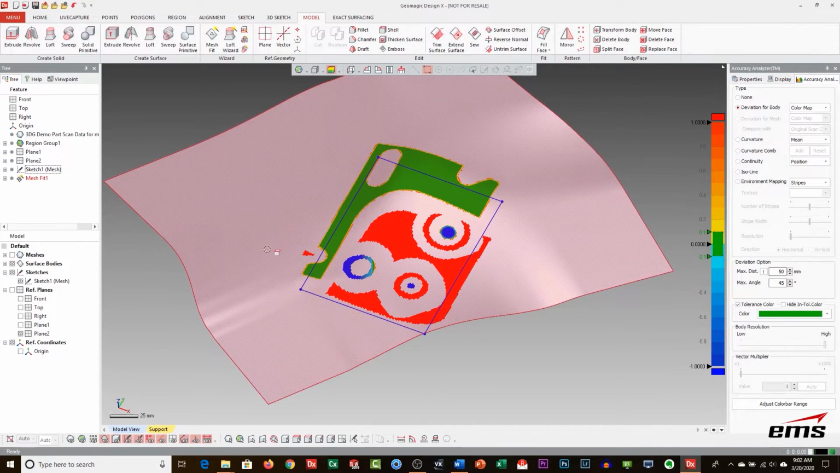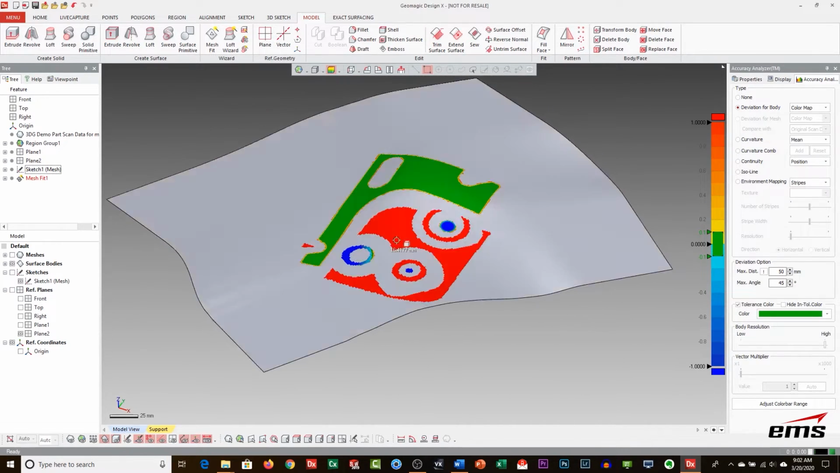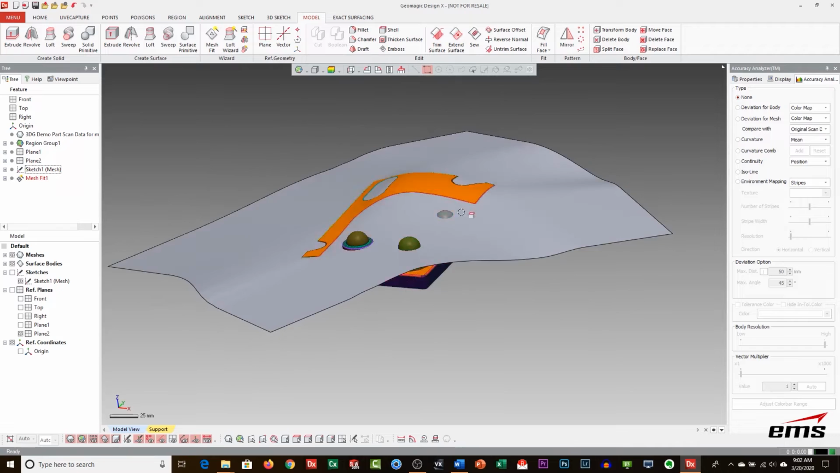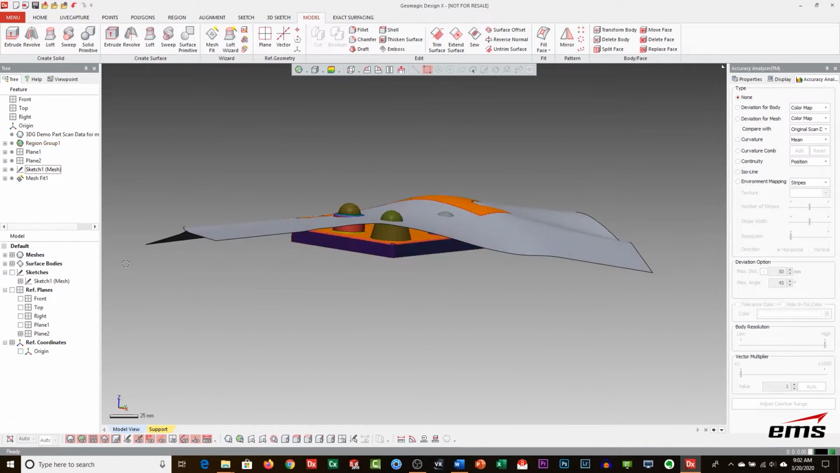And another neat thing, let me turn off that sketch. Another neat thing is I hold my cursor over, you get this little readout, and that's the distance between that surface and the scan data, okay? So that's, again, a really nice feature. And again, we're building a history tree over here just like you would in SolidWorks or anything else. So there's that surface we need.